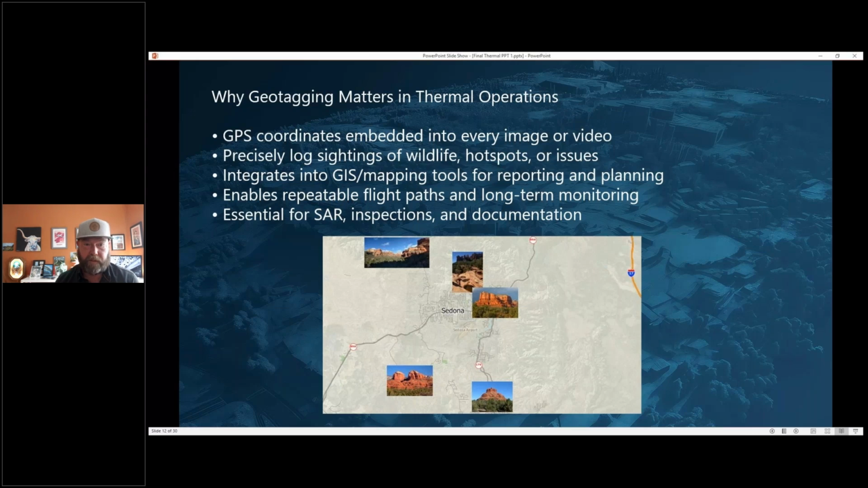If you are looking at other brands, obviously something you want to check into, because that can be brought into various softwares. You can also just right click an image when it's on your computer and just hit info, or get info on a Mac, or the image properties, and you'll actually see the GPS coordinates.